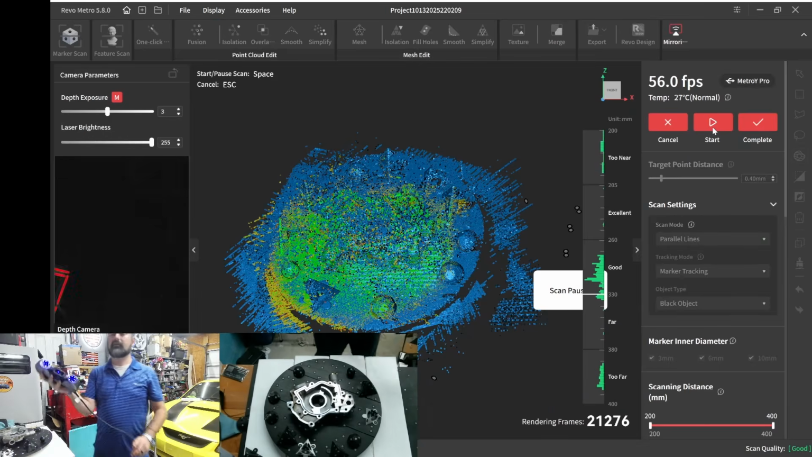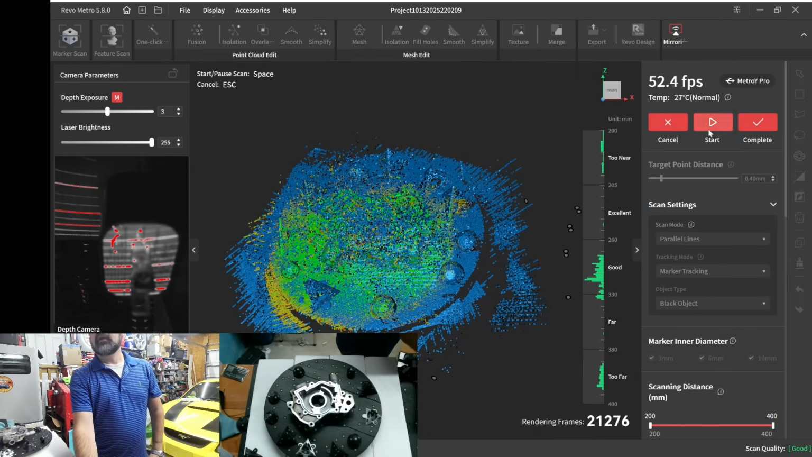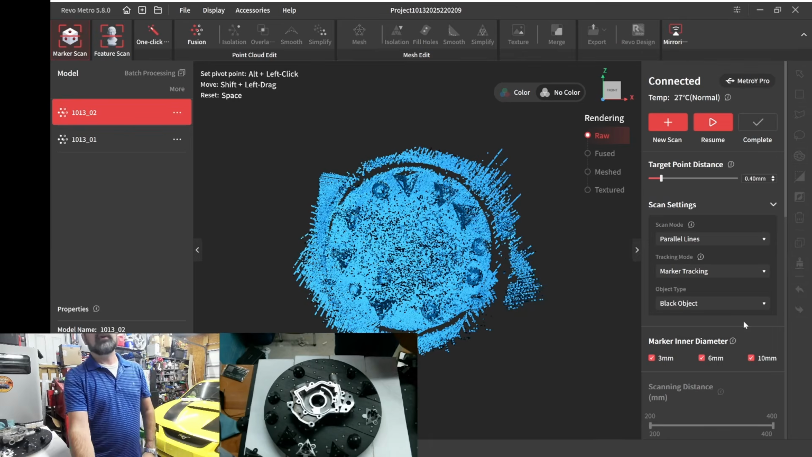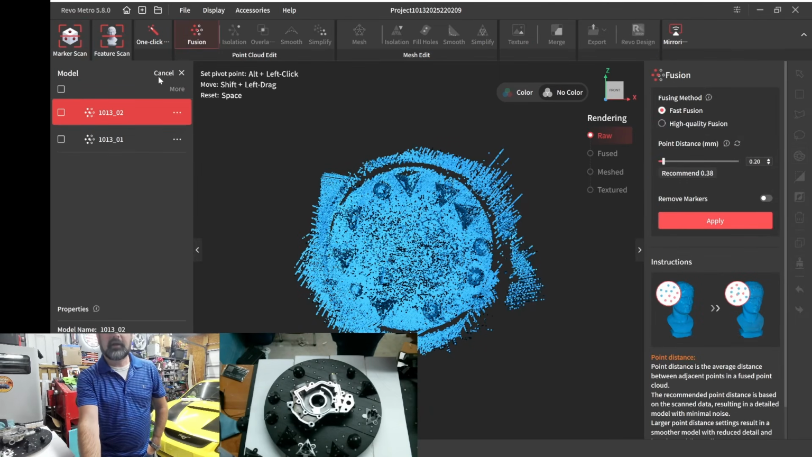Okay, I think that's enough. We're way past what I wanted to actually get done. So let's go ahead and hit complete. We're going to attempt to align these the way they are. We may be able to get lucky with just 2 scans. But I think we may need to do a third. But let's go ahead and do 2 things. I'm going to go ahead and do fusion, and I'm going to do batch process. So I'm going to do both of these at the same time. And we're going to